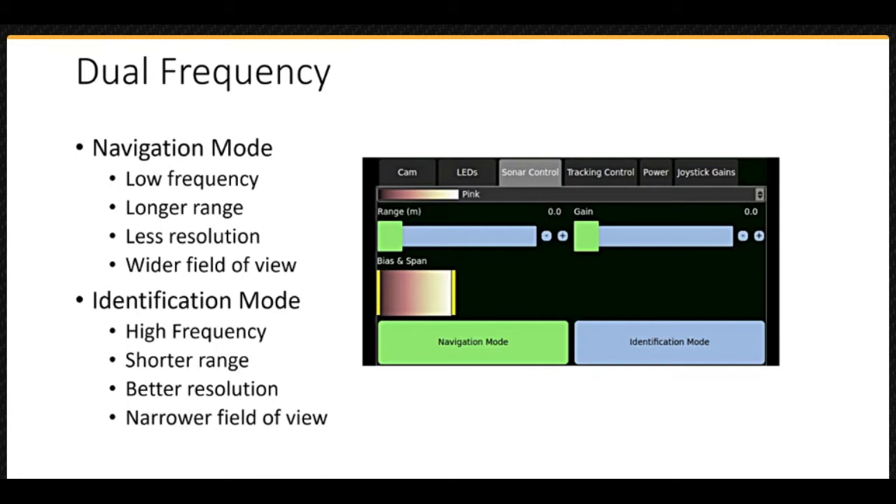Navigation mode uses the sonar's lower frequency, 750 kHz and 1.2 MHz, respectively for each model, and is characterized by a longer range due to less attenuation, lower resolution based on the lower frequency, and a wider field of view due to the individual beams having larger angular spread and therefore requiring more angular separation between each beam.